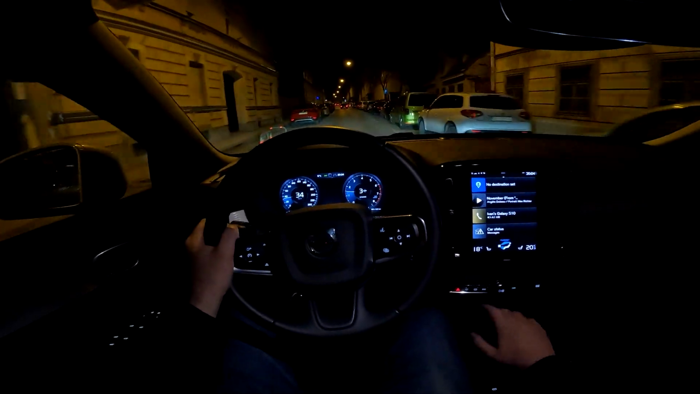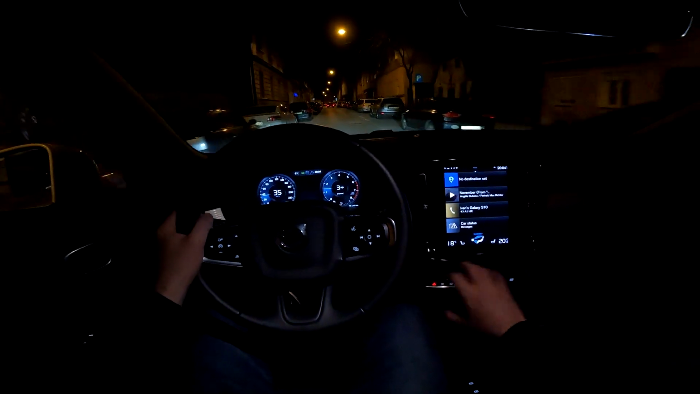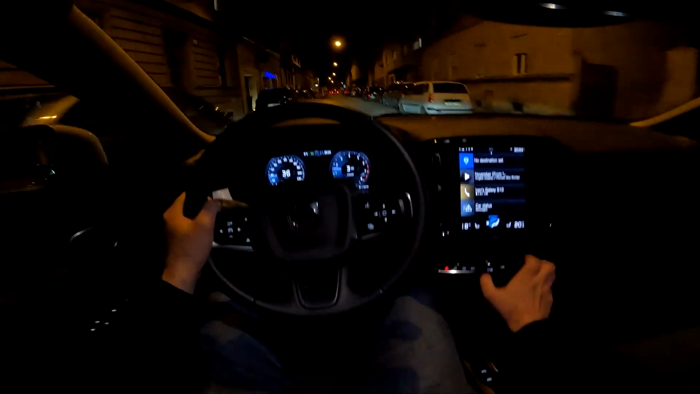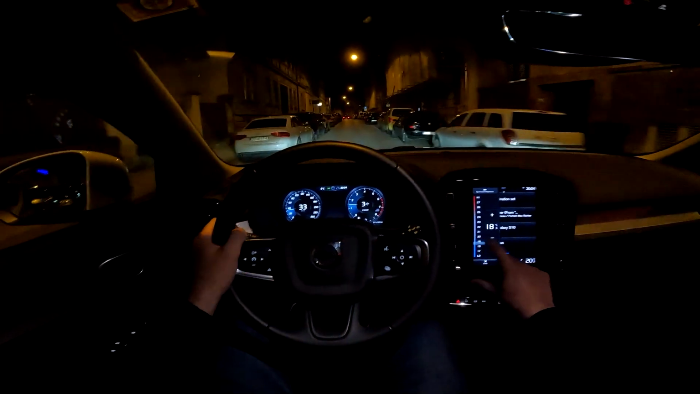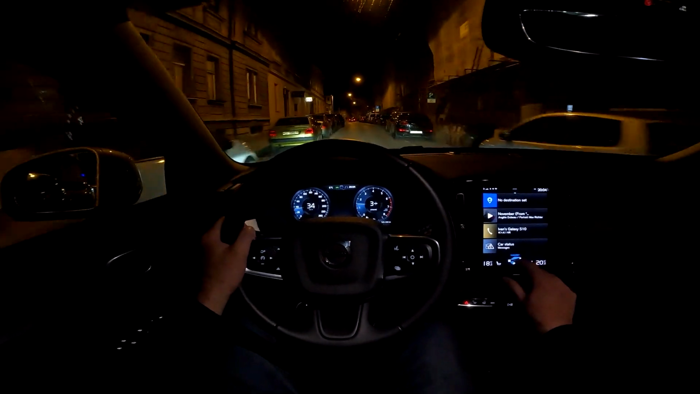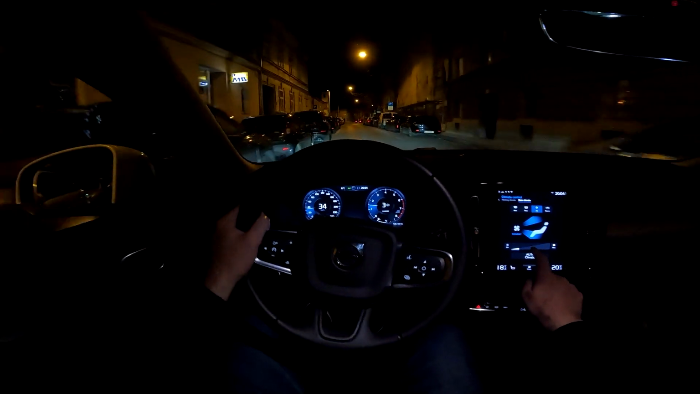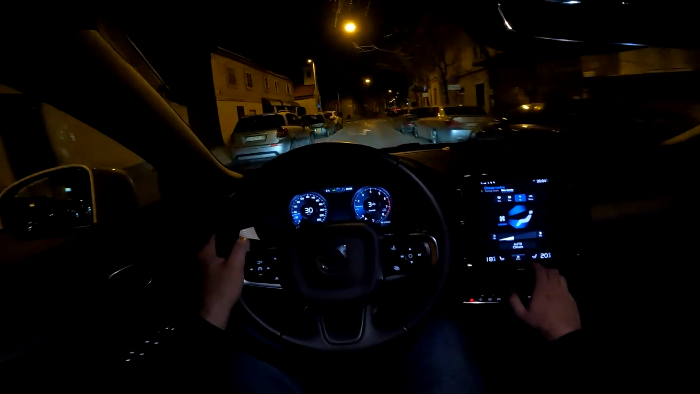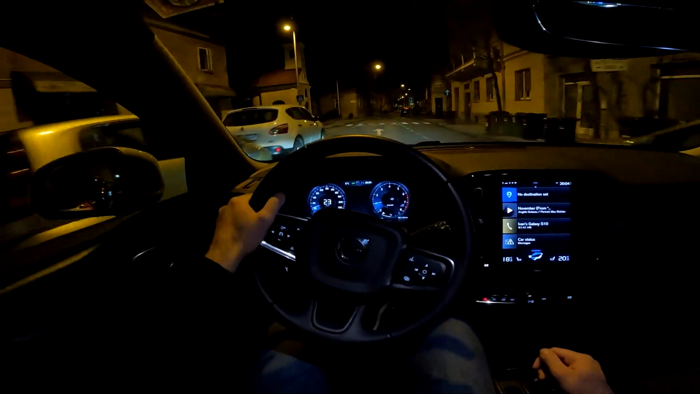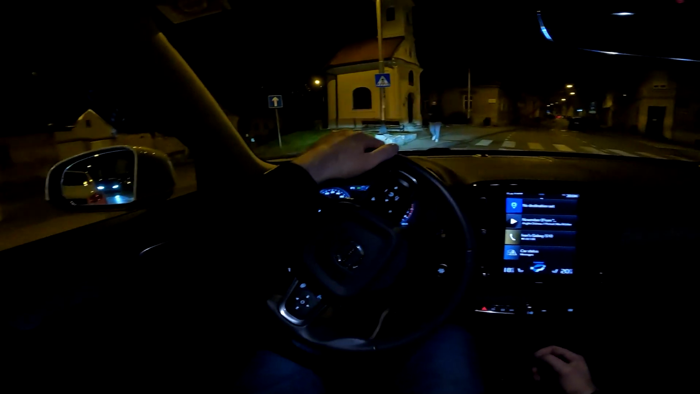And now the changing of the AC. So as you can see, we don't have physical buttons for the AC. You need to do it here. So this is how you adjust the temperature, and this is how you adjust the air blower. So not the ideal solution, but it's not that hard. And also there is an option of the voice command.